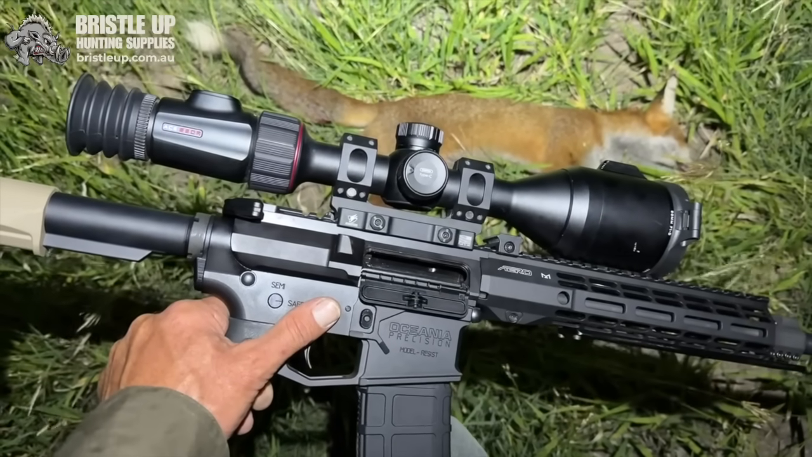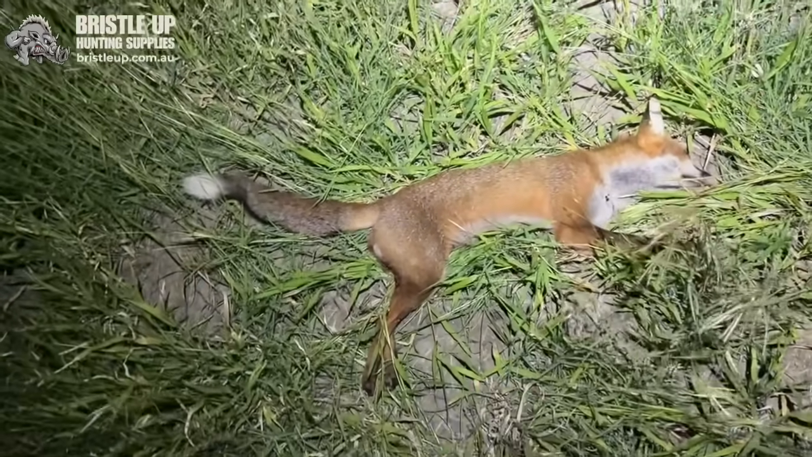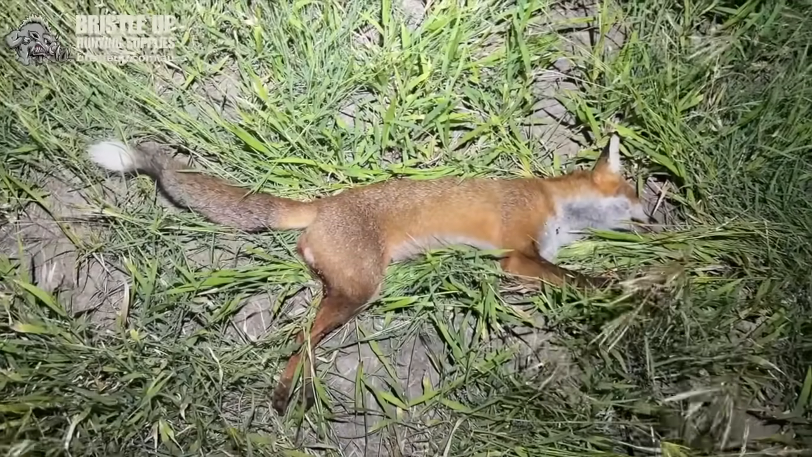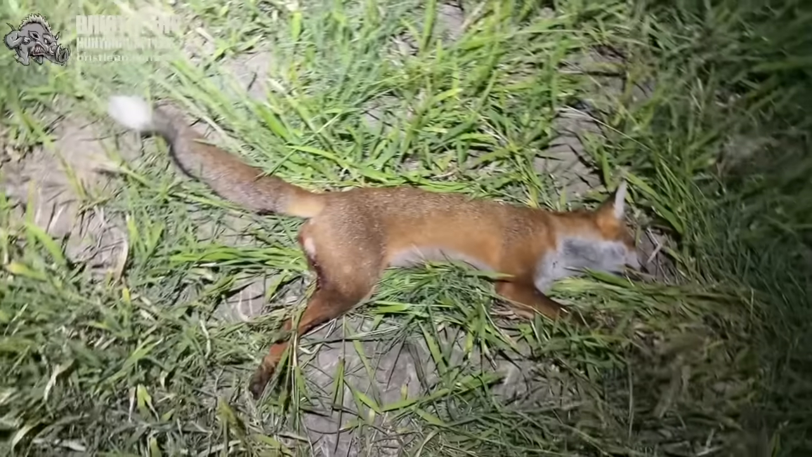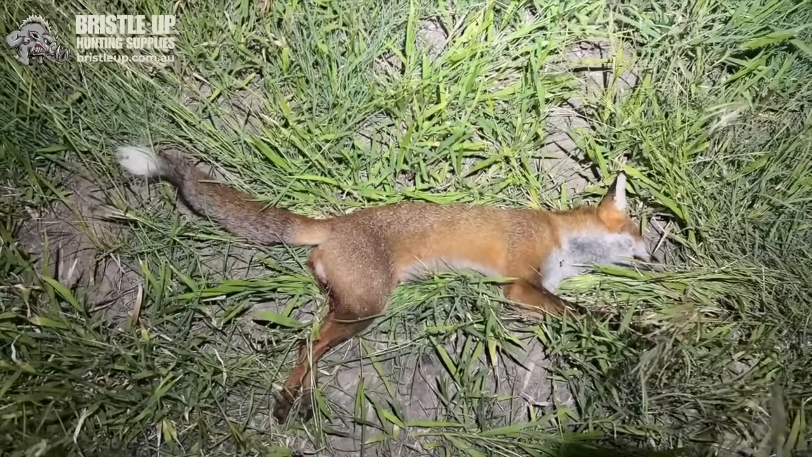If you do pull the shot like that, at least you've got fast follow-up shots. But anyway, it's good to get the fox on the deck. I've been seeing him on the camera a bit, so he's a pretty big male fox. So anyway, one less to cause havoc around here and eat the boss's chooks.